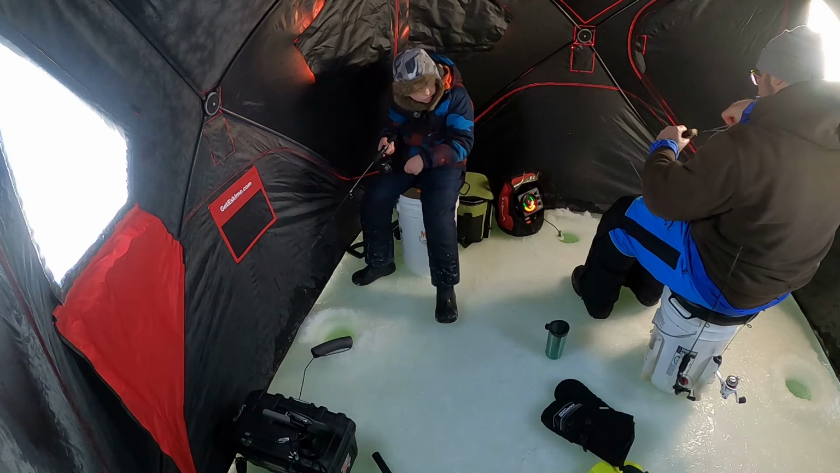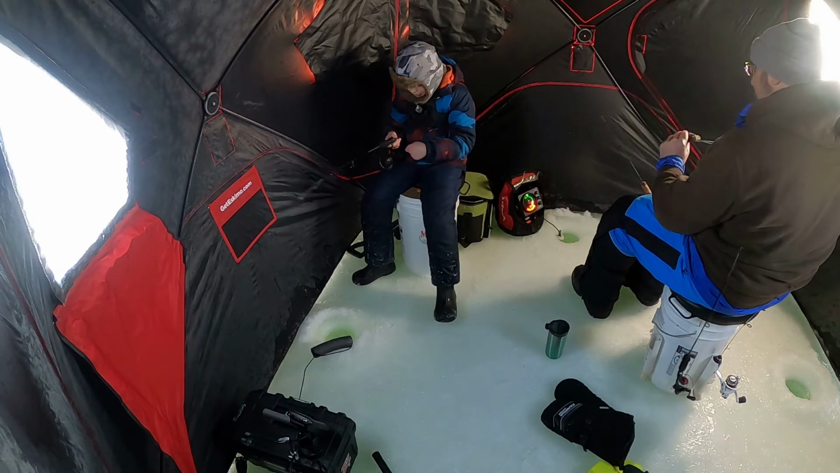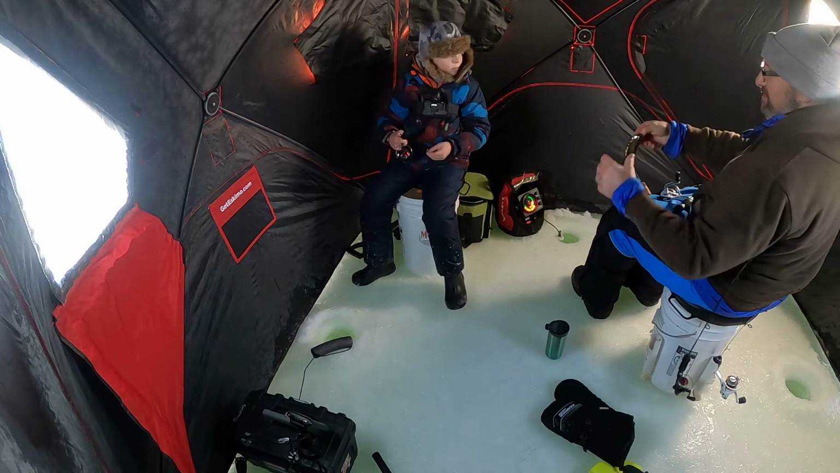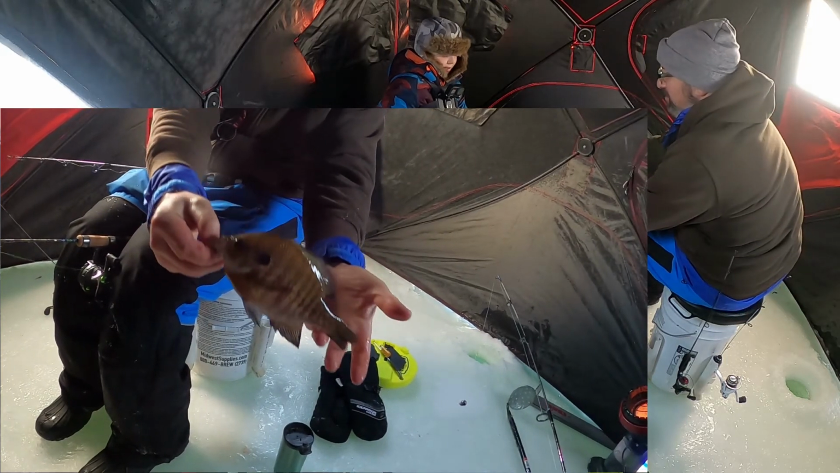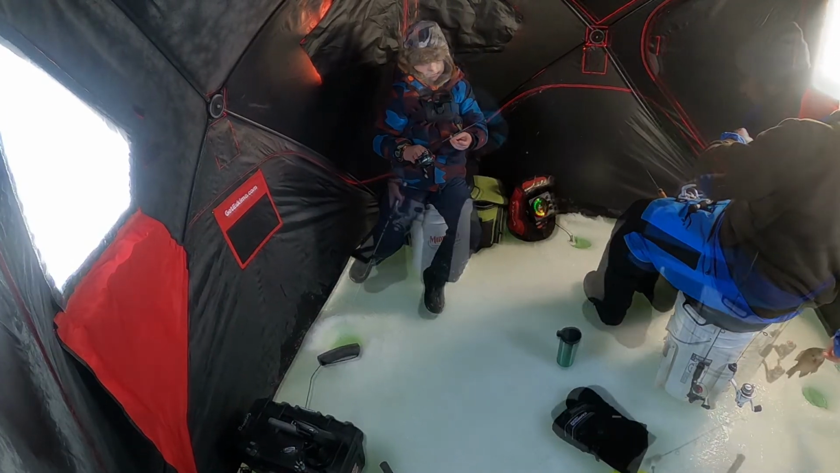This had a crappie minnow on it. Wow, this is like the biggest guy yet. Look at this. It's like nine inches. Look. That is what my dad had on the line for. Boom. I don't know how. Just been hanging out there. I'm gonna let him go. Merry Fishmas.